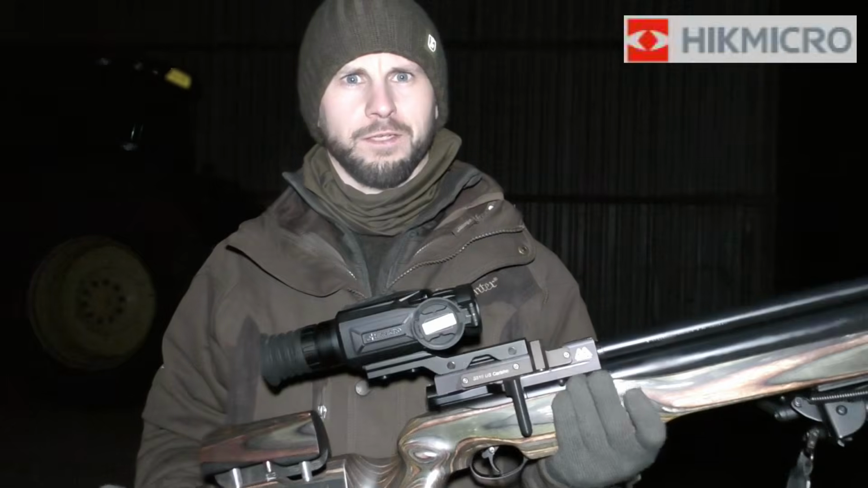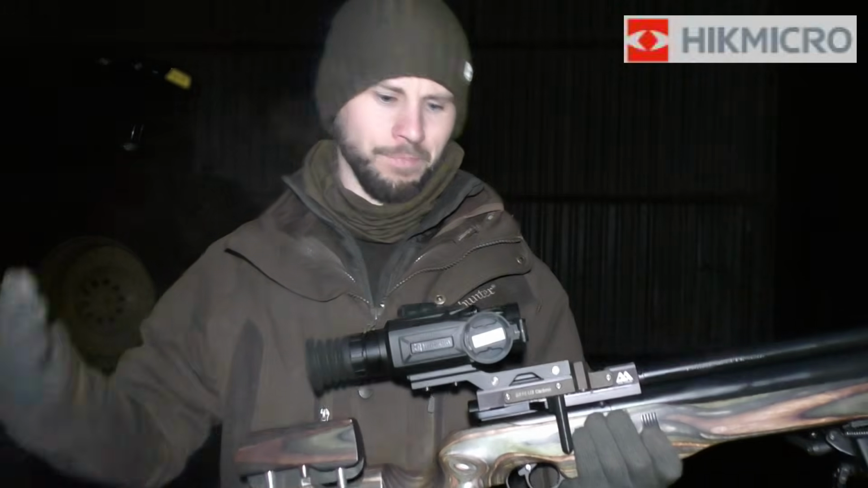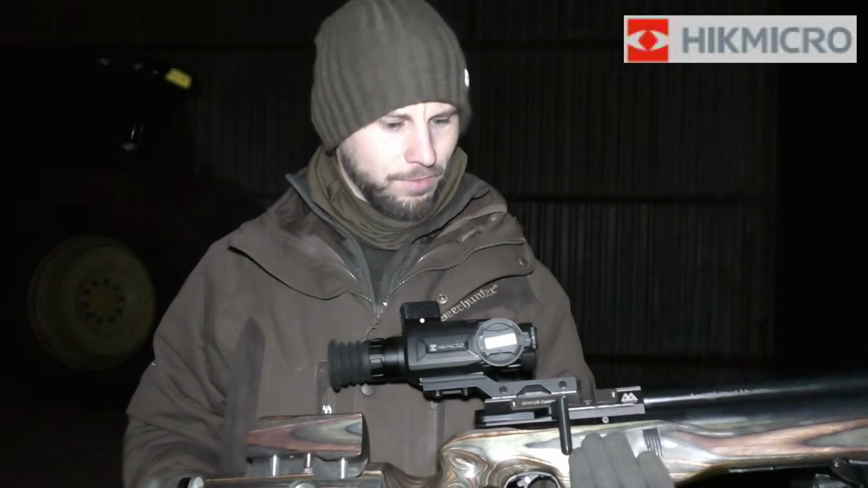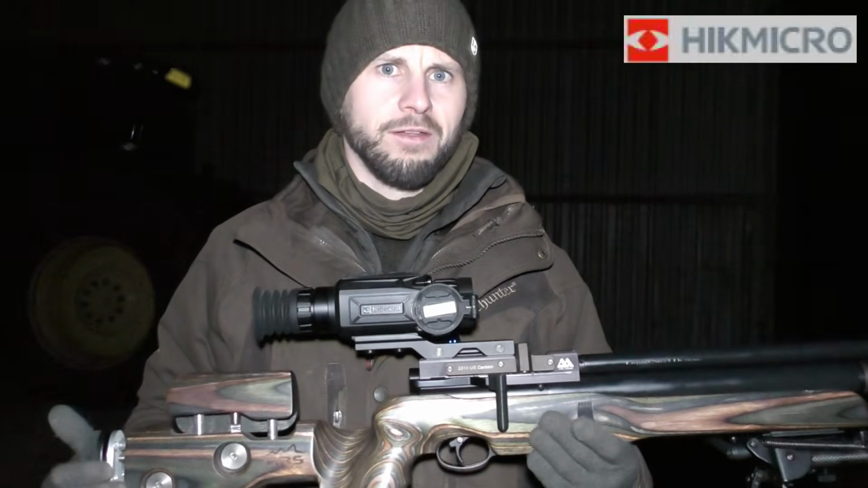One other negative point as well, which I've mentioned, is that it does not come with a mount. Now that really did frustrate me when I received the package. When it arrived, I was ready to get out, went to put it on my rifle, and there's no mount. So I had to get another mount sent out to me so I could actually do this review.